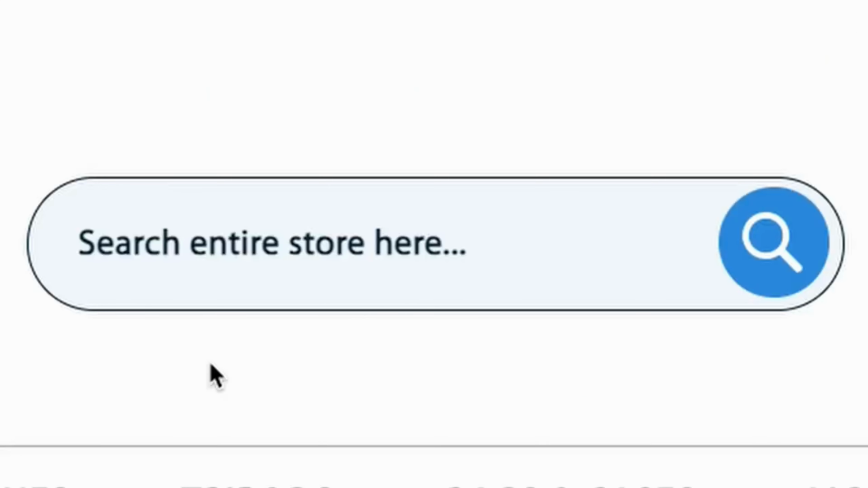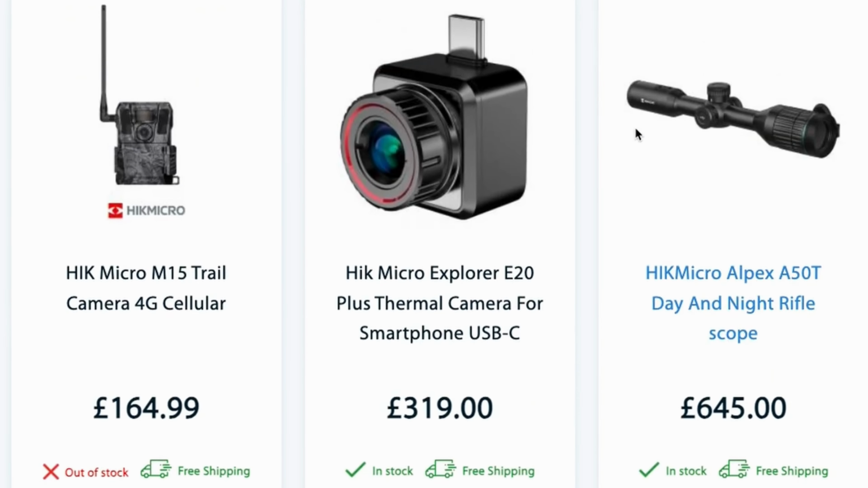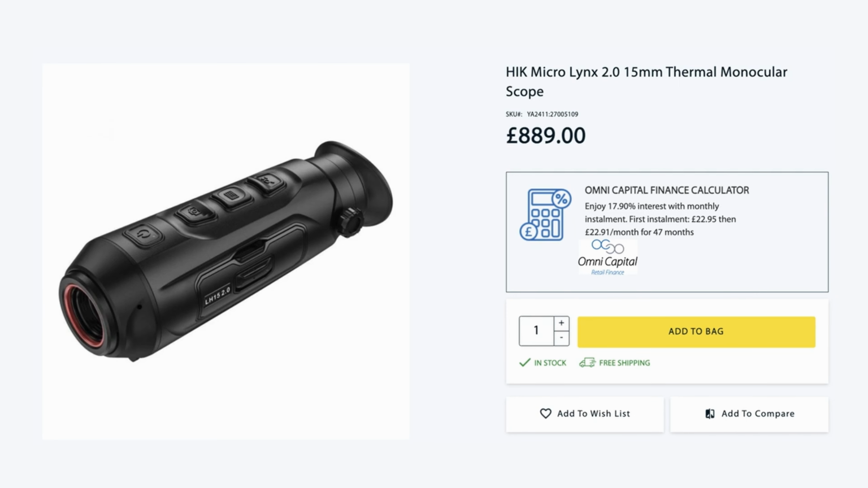The big thing with the Hikmicro lineup is that although you've got the 1199 price tag of the Habrok 4K, which is the lowest within its price range when it comes to the amount of stuff that it does, Hikmicro do have a bunch of thermal imaging products that are a little bit less expensive, and some even go under £1,000. One of them being the Lynx. It's a really good option for people that just want to be able to spot using thermal imaging. It does work in the daylight as well, so it's perfect for finding things, hoping you're going to be able to get a capture.